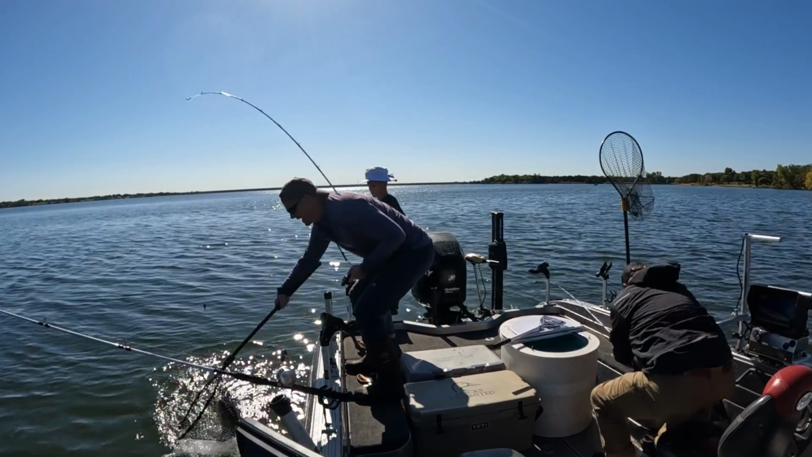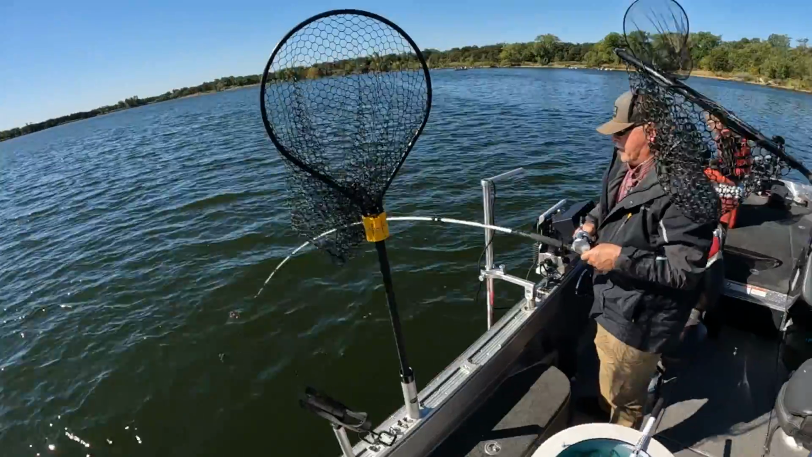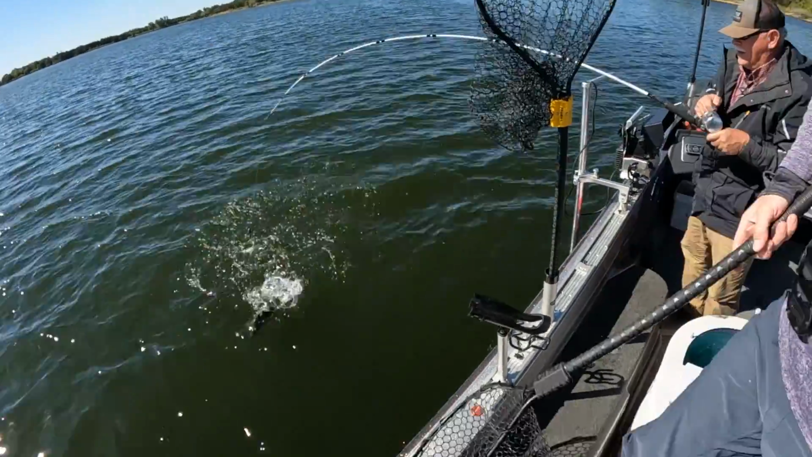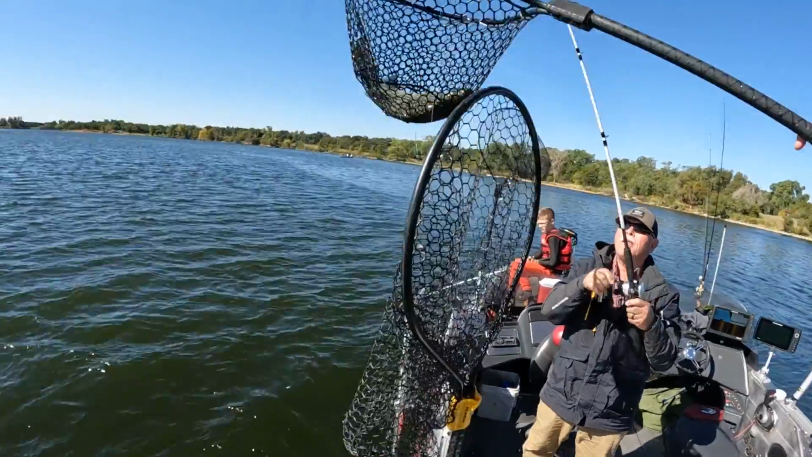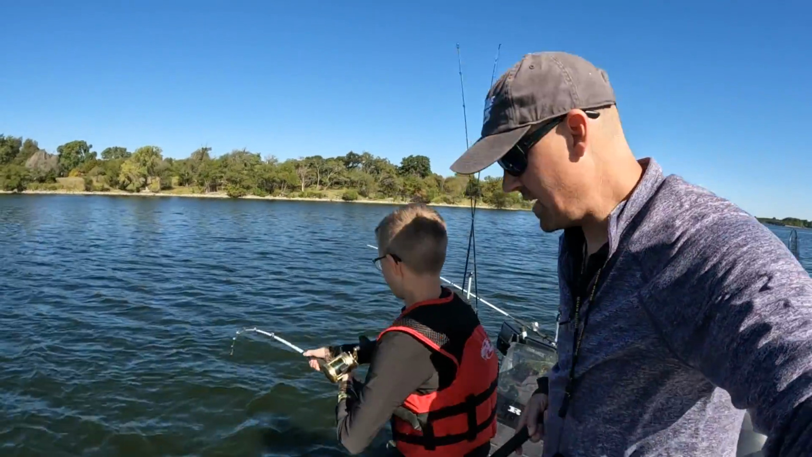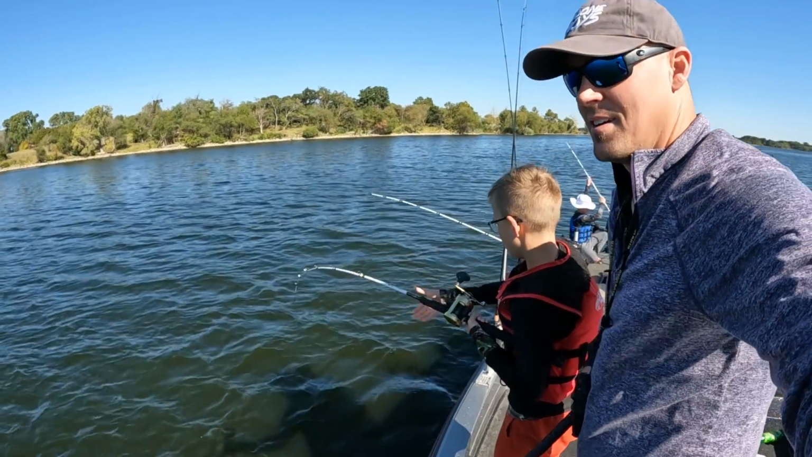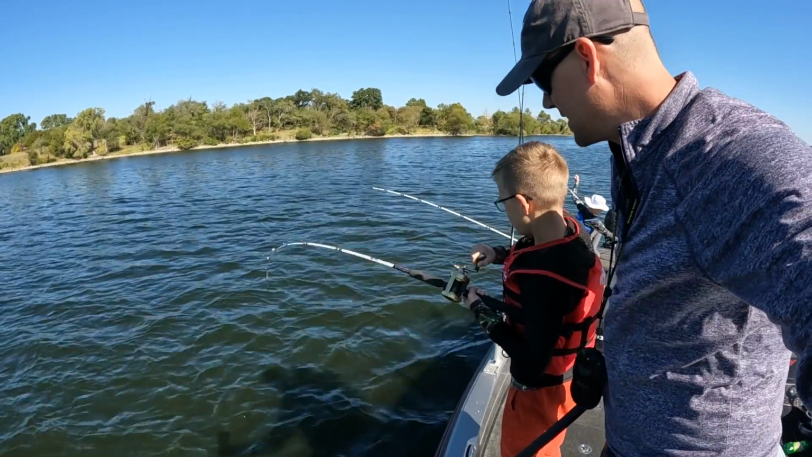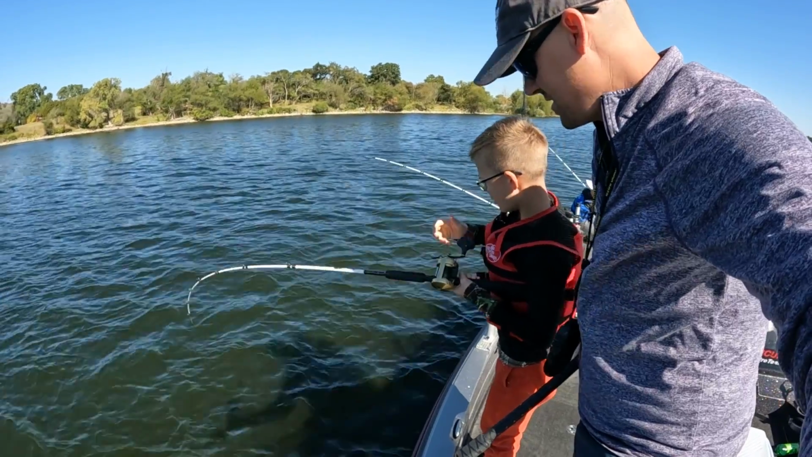Oh, that is a sandbass, boy. That's a big old sand. He's pulling. Feeling good. Get on some fish. Oh, he's a log, Dad. He's a good one. He's a log. Oh boy, good, man. Dude, that's a good fish, bro. Oh, good boy.